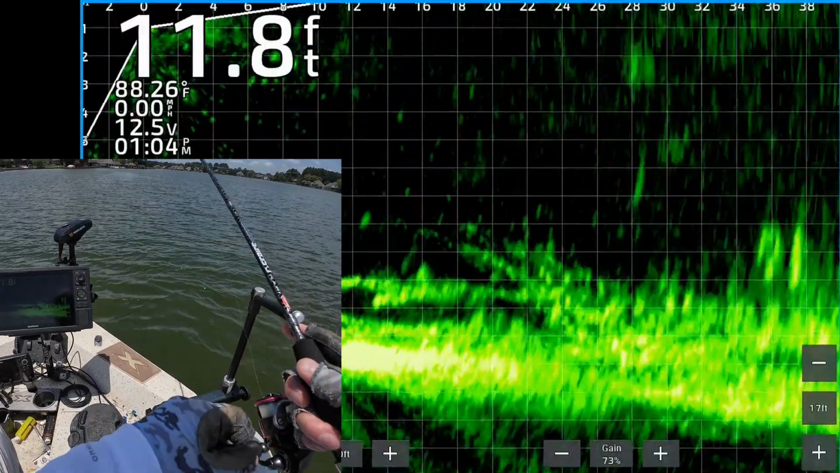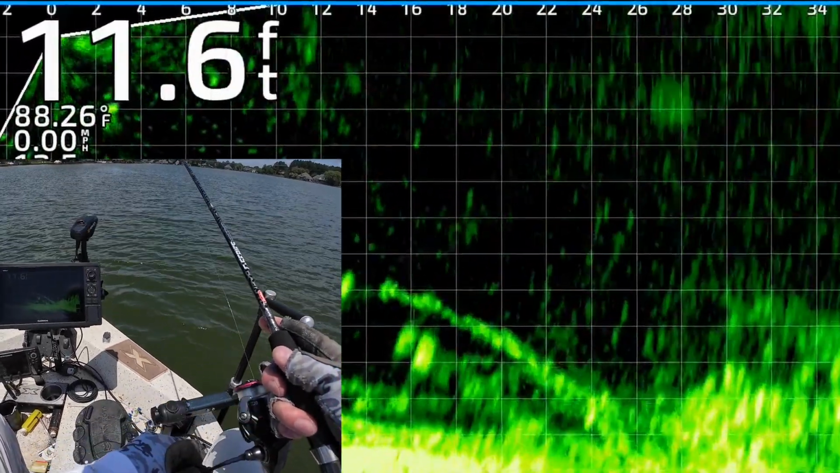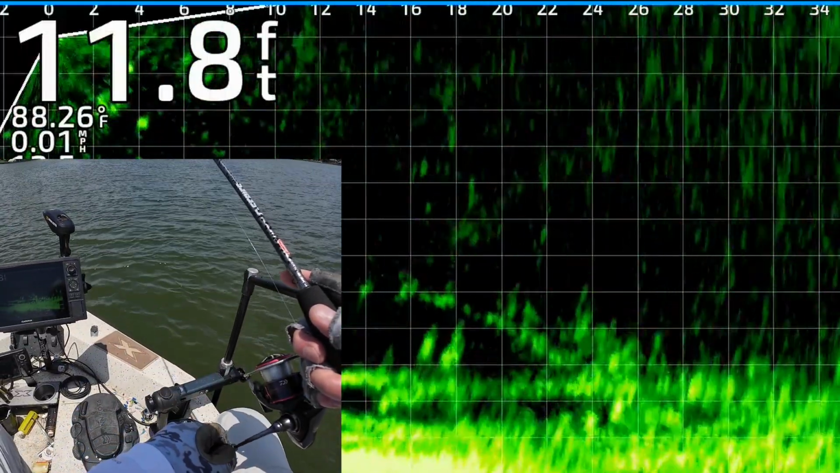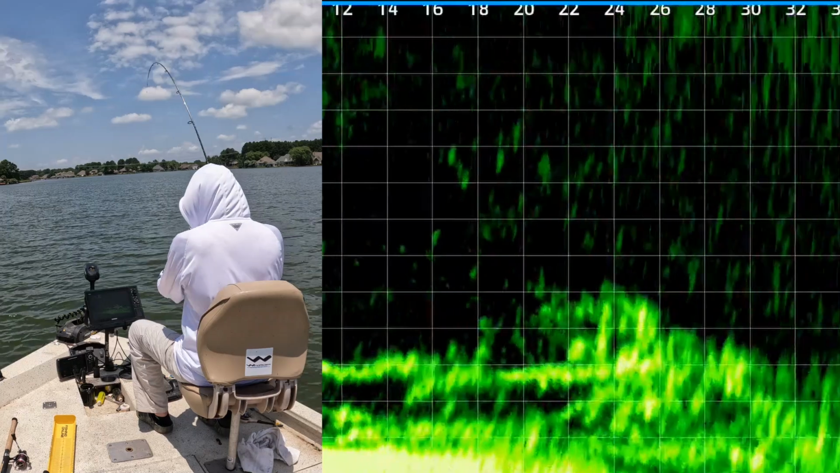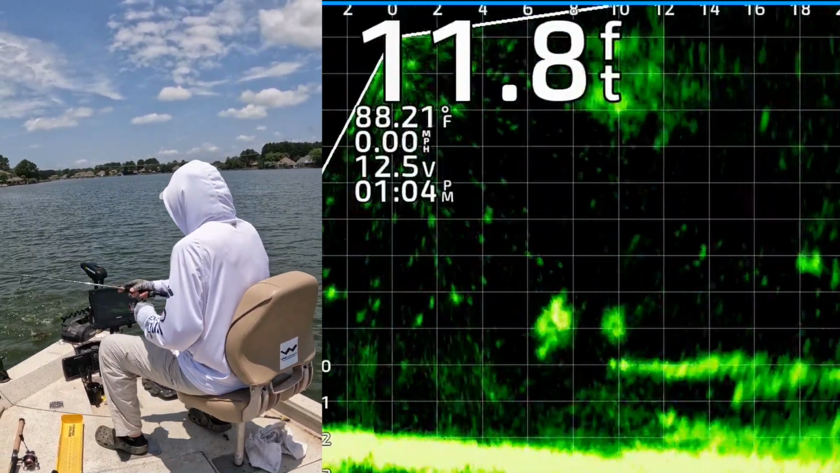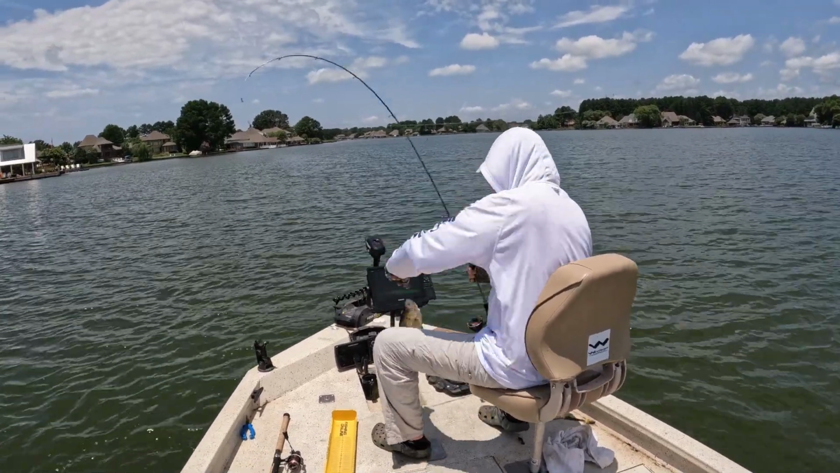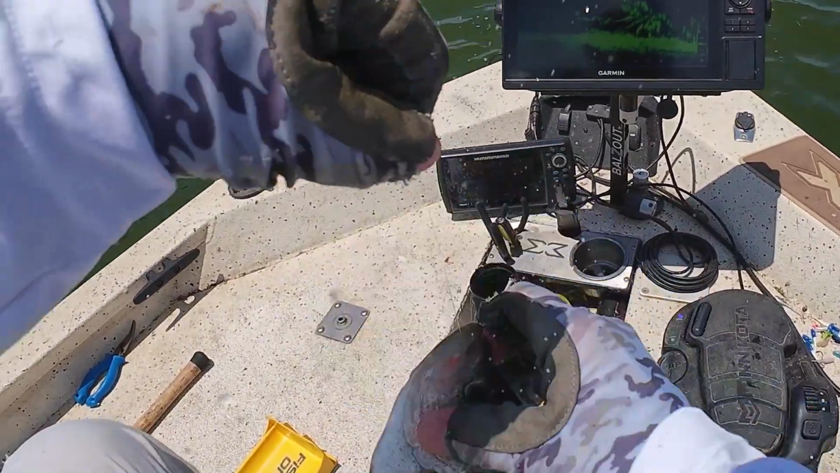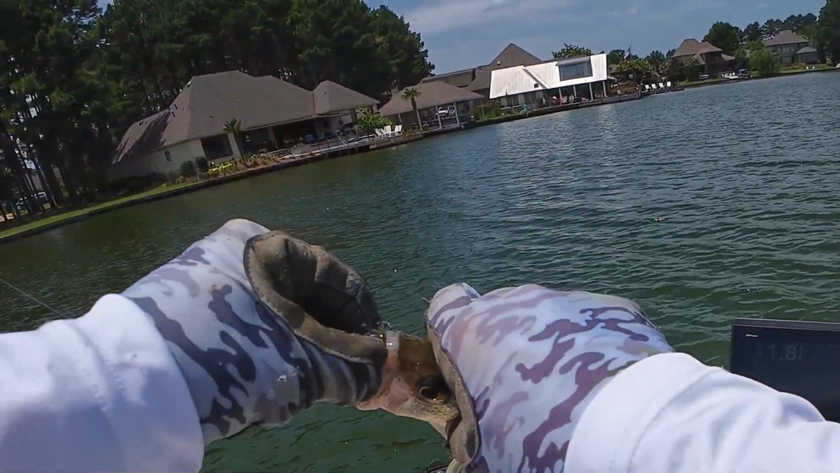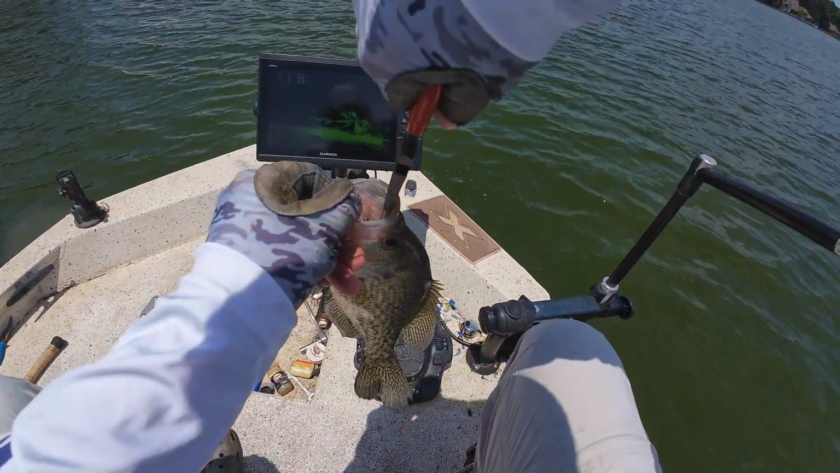There's my jig and weight. I'm gonna bring it right on top of that branch and brush, see if one of them will come up and eat it. Oh yeah, there he is right there. Got that one. He couldn't resist it. He dumped it too. Not too big. Oh, easy. I'm gonna have to do surgery on you. Goodness, he wanted that.